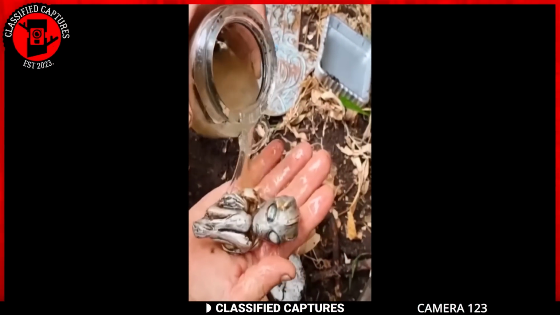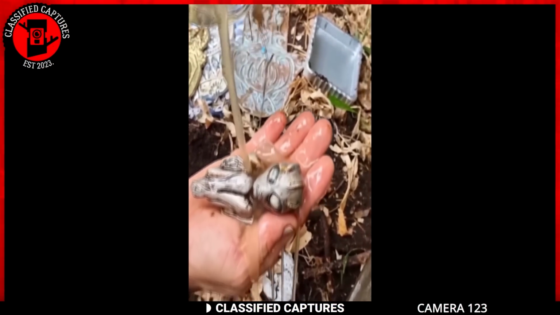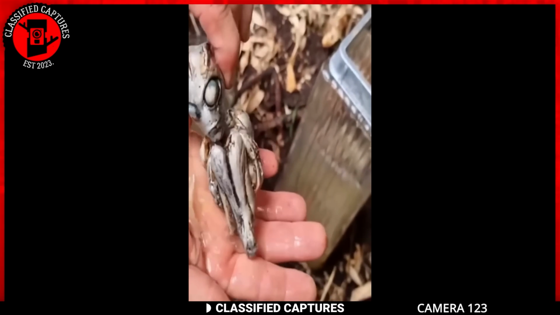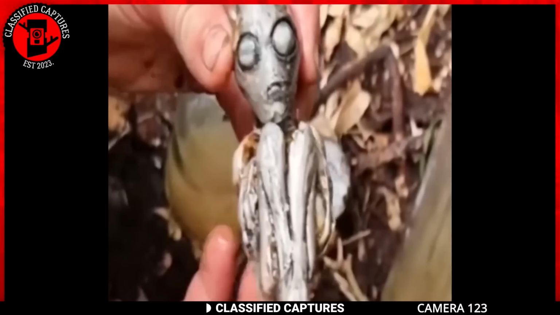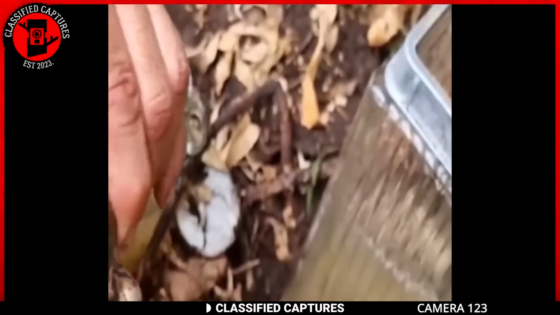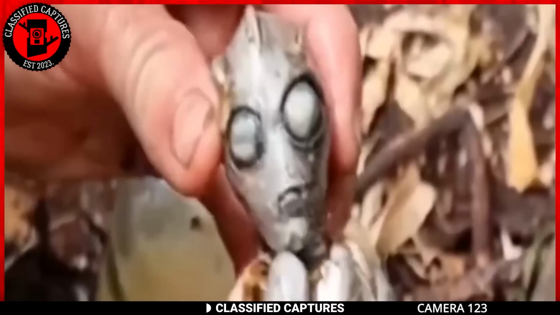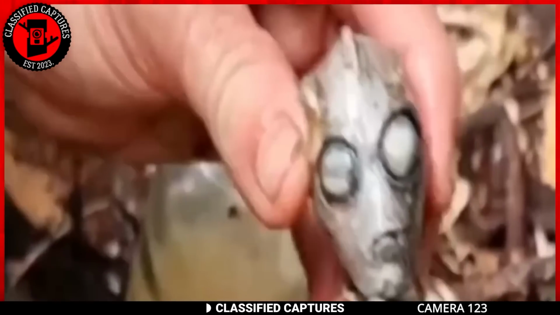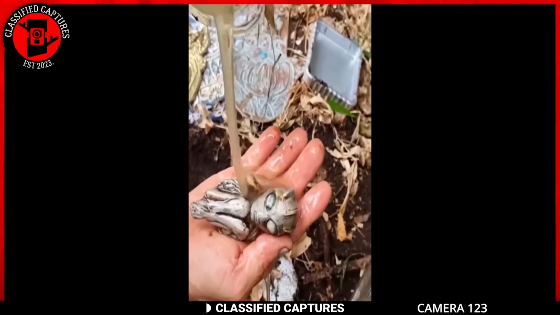A woman came across this dead creature in a jar covered in a slimy substance. It appears to be an alien-like miniature being in a fetal position. The creature was so tiny it fit in the palm of the woman who found it. The creature was gray with huge eyes and an oddly shaped head, features that have long been associated with extraterrestrial beings. Why would someone go through the trouble of capturing such a creature and preserving it in a jar?